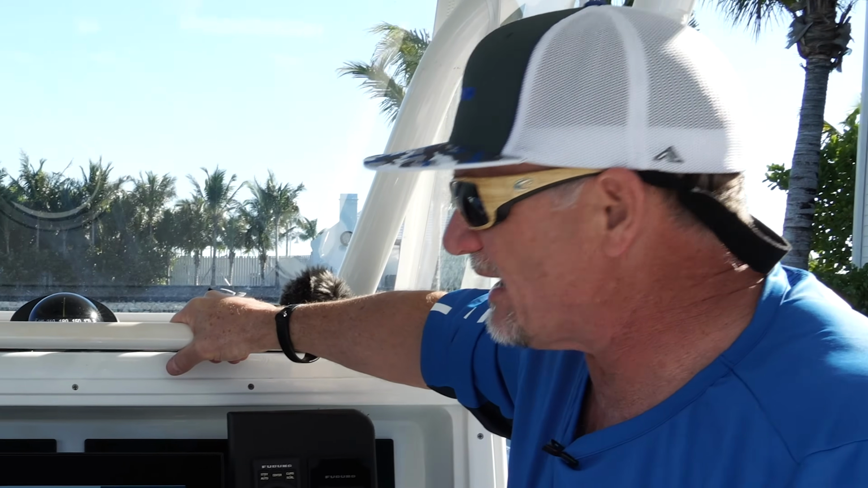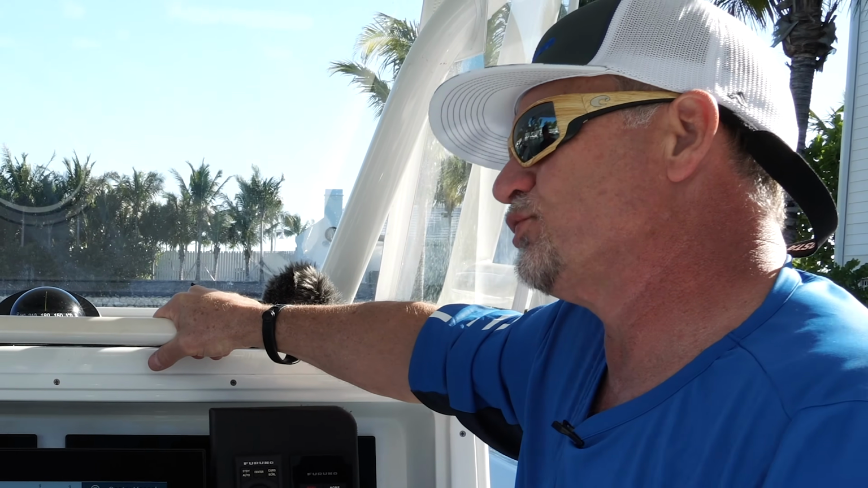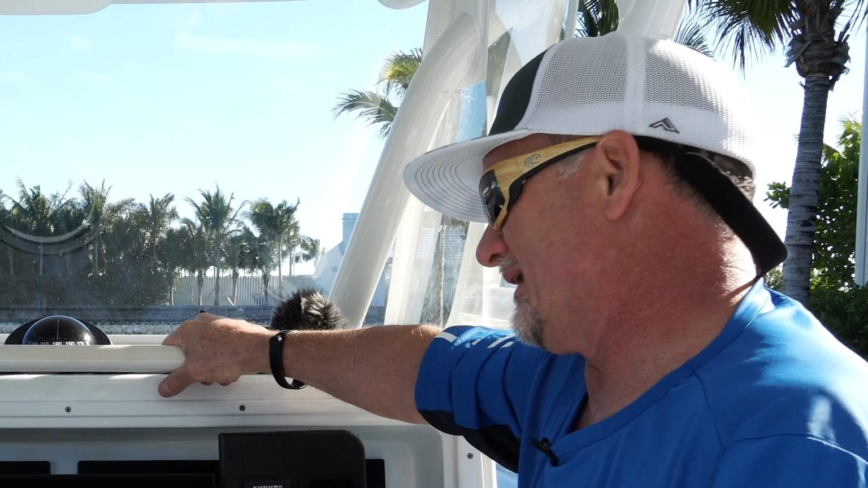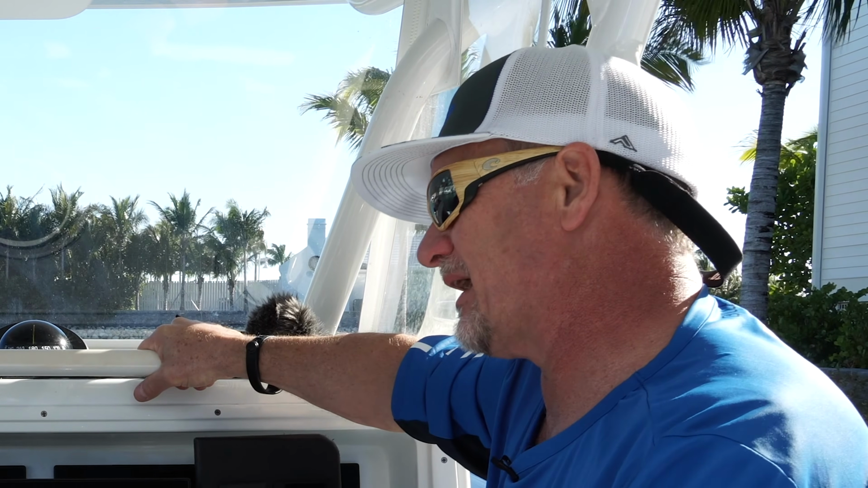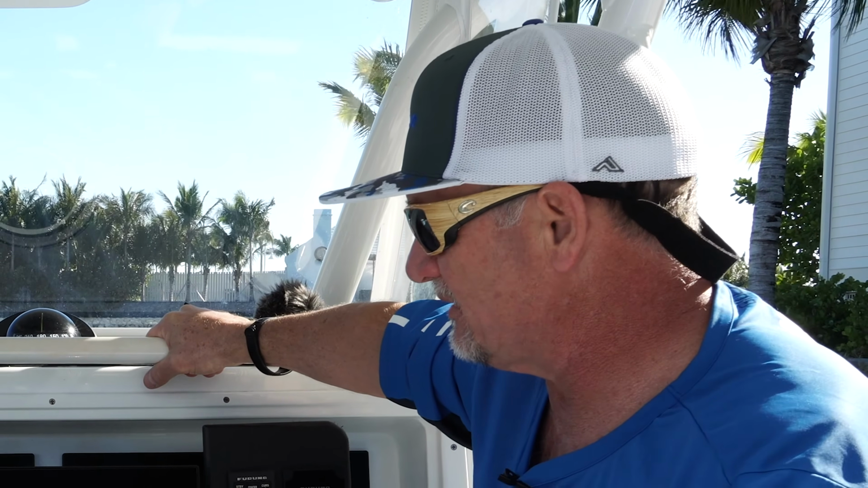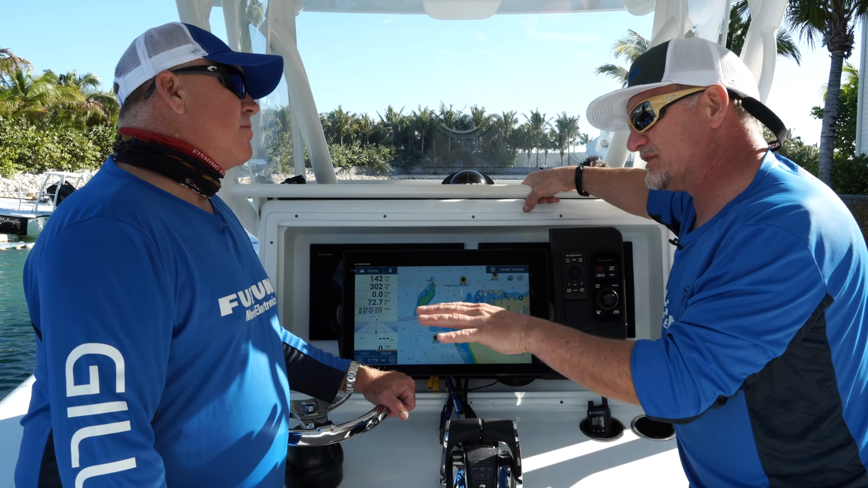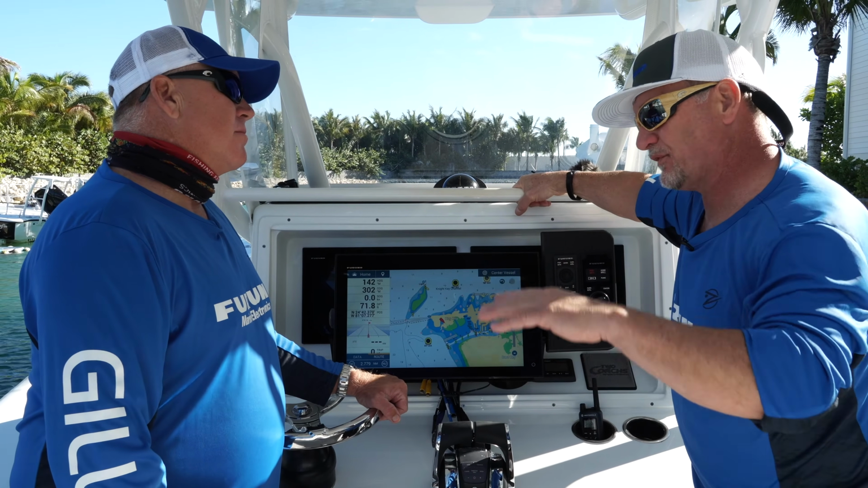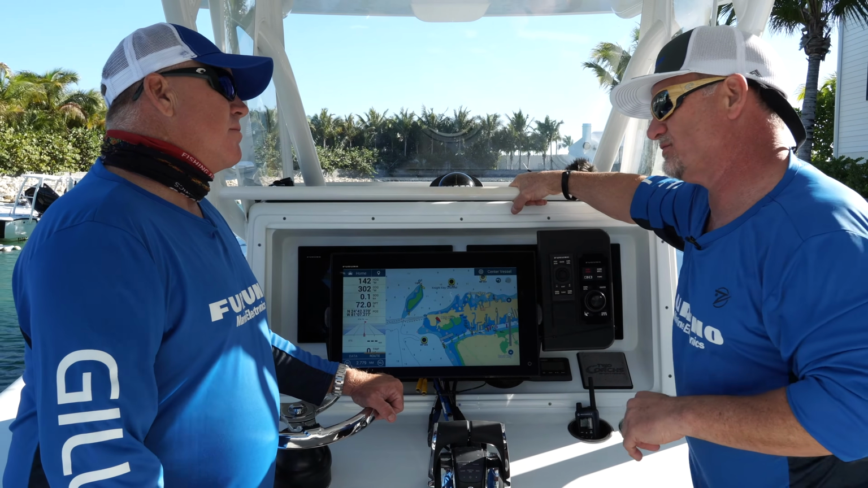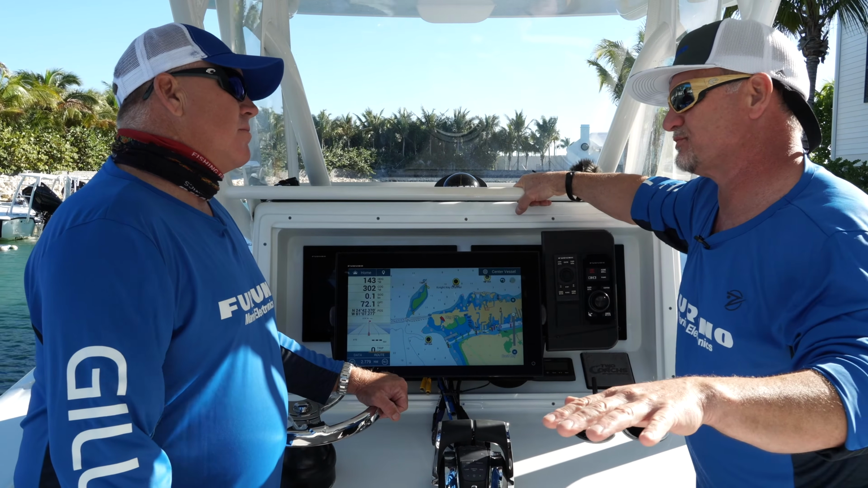It also has a built-in dual-channel 1 kilowatt TruEcho CHIRP fish finder. And that's really cool because our previous products didn't have that same capability. And one of the nice things is that you can actually put variable frequencies. It's frequency agile, so you can change frequencies depending on what kind of CHIRP transducer you have. All the latest CHIRP transducers are compatible.